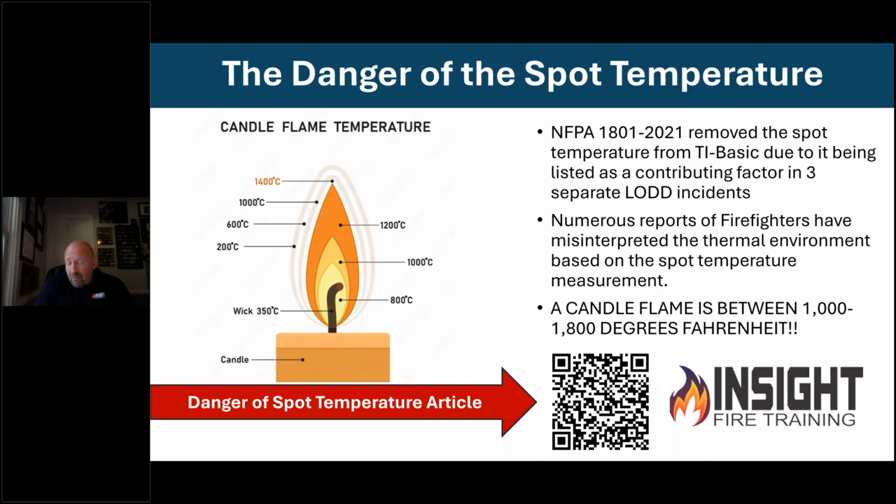So if a candle flame is close to 1800 degrees, and you look down the hallway and see some flames, and your camera's saying it's 500 to 800 degrees, you need to know that's what we call an estimate. And it's much, much hotter than that. It's something we use to diagnose conditions. And you need to read about the limitations of your turnout gear in reference to what that does to you if you ignore that.